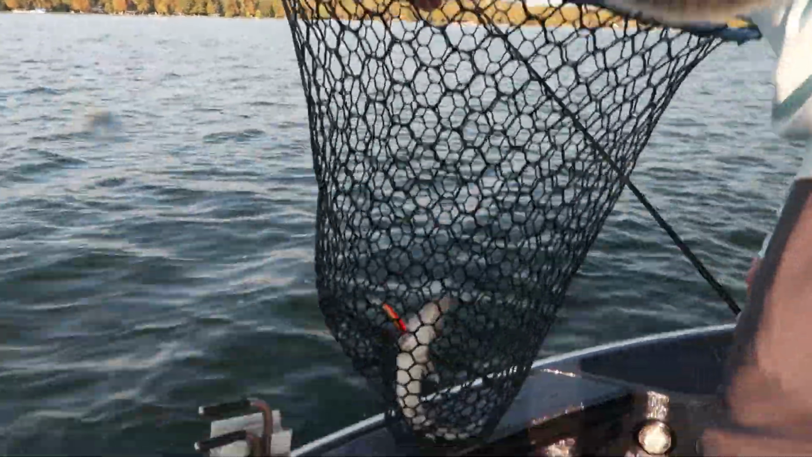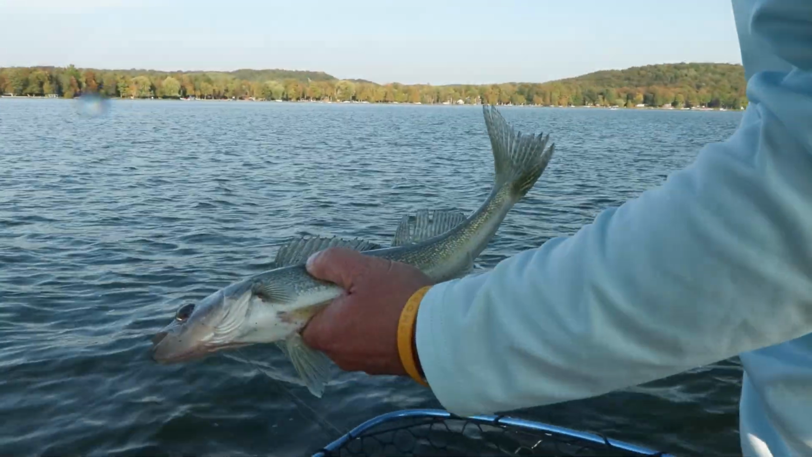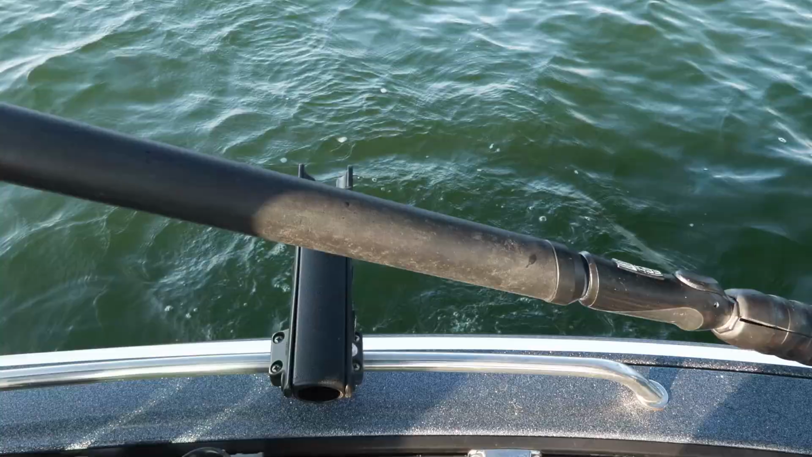That's the one thing about these guys. You gotta remember, if you catch those fish and they're not in the mouth, you gotta let them go. Yep. Perfect for the future of the lake. Yep.